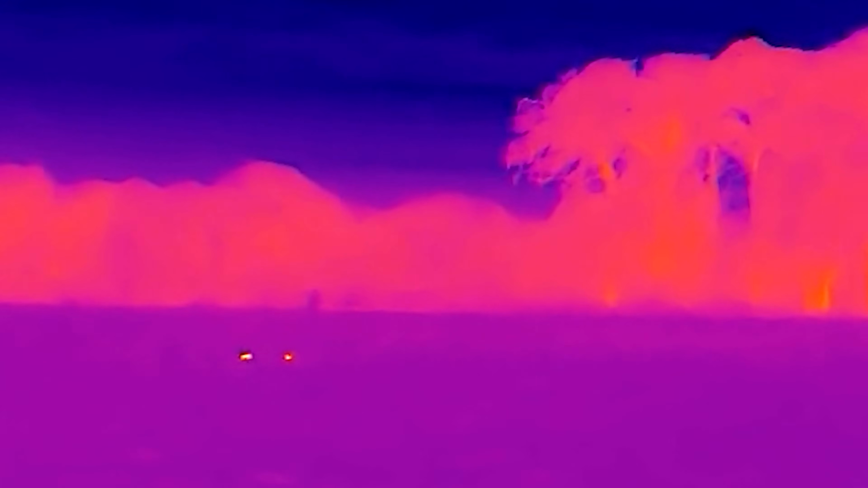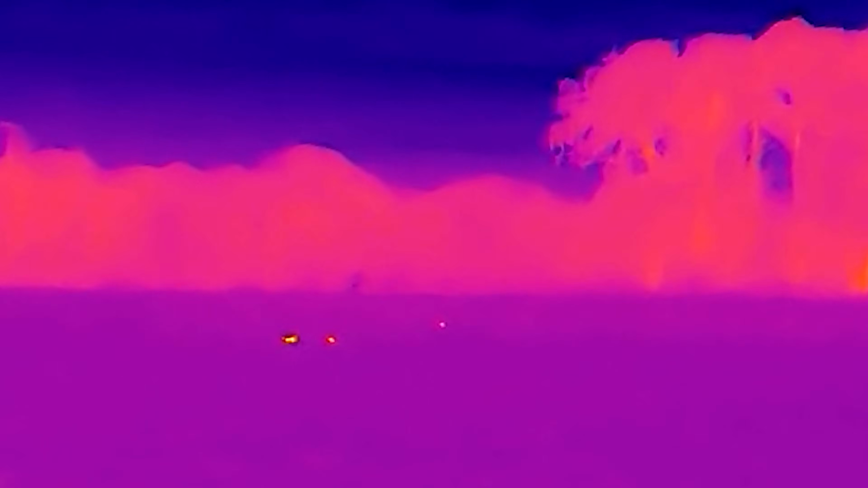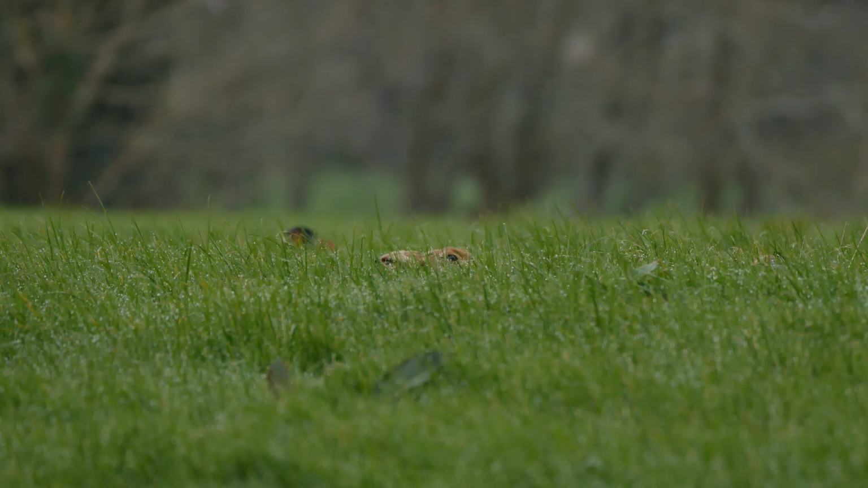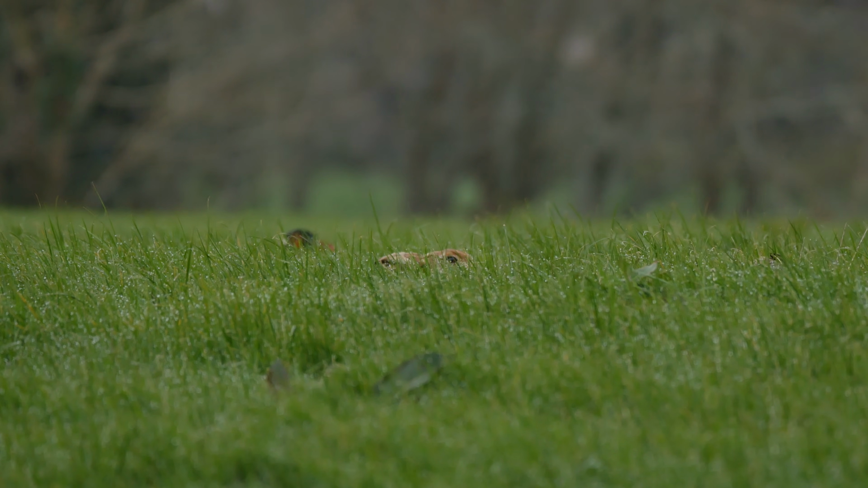I can't believe this, but I think I have just found some brown hares. I think I might be looking at one. I'm going to try and get a little bit closer. The thermal camera had picked up 3 heat sources in the nearby field, and I could see a male pheasant and something brown with black markings, hence my hopes it was a brown hare. 2 hares literally in the field in front of me on the edge of this woodland.